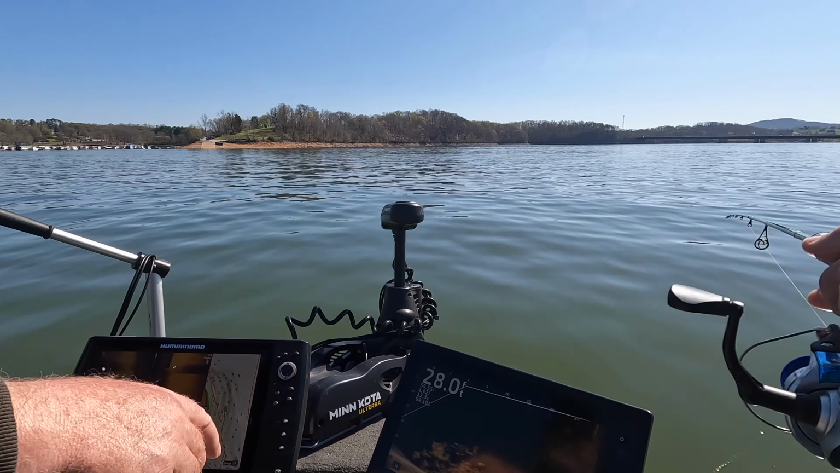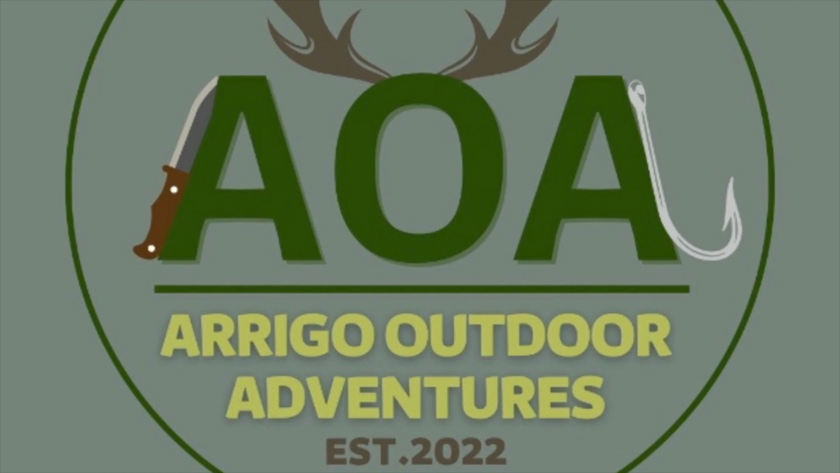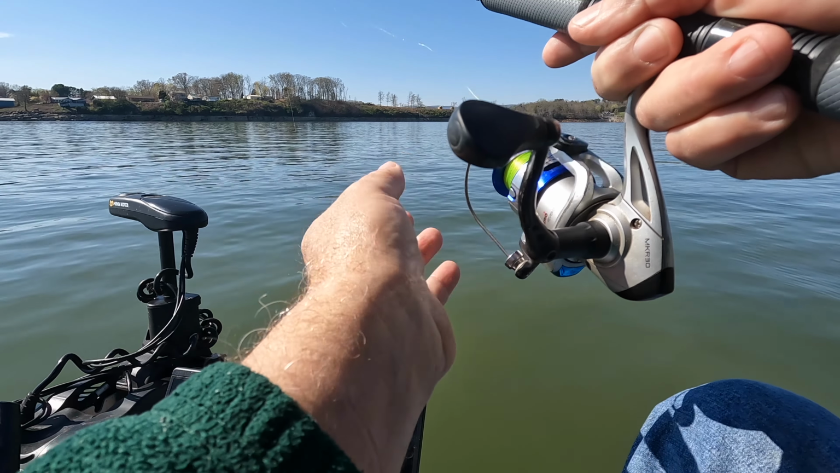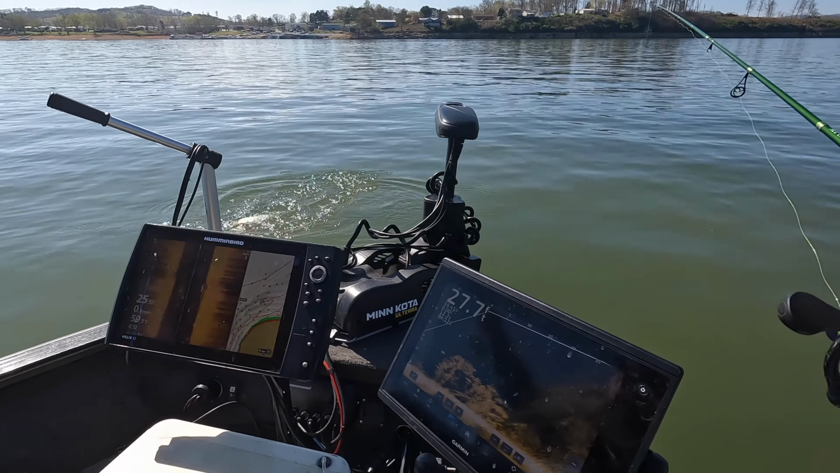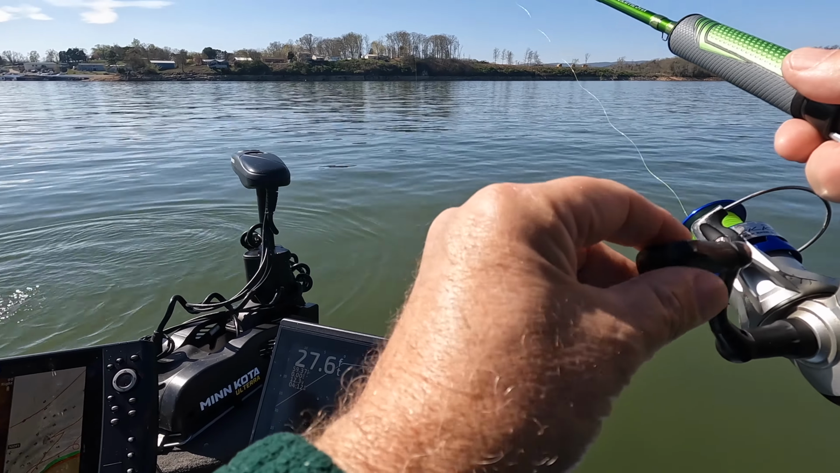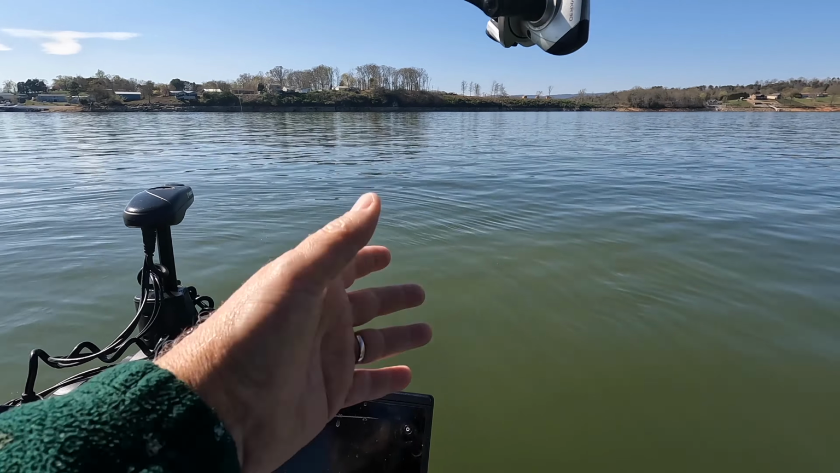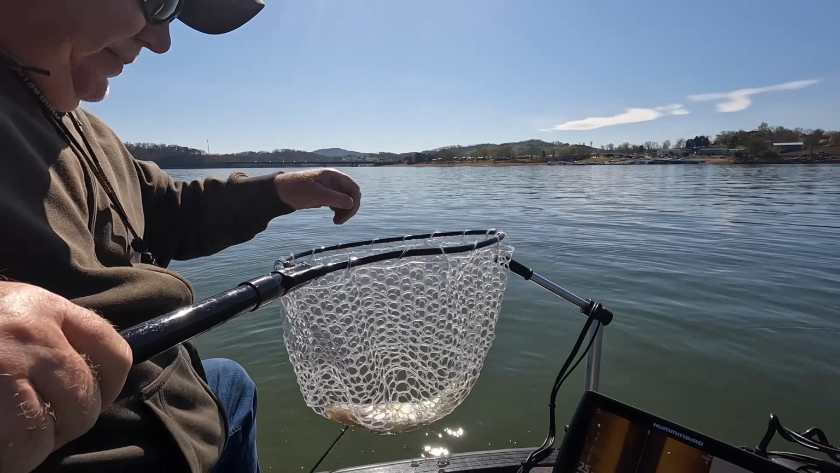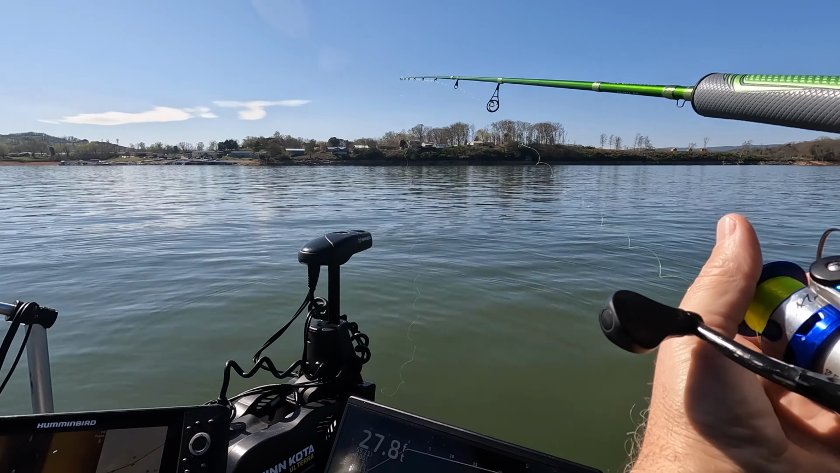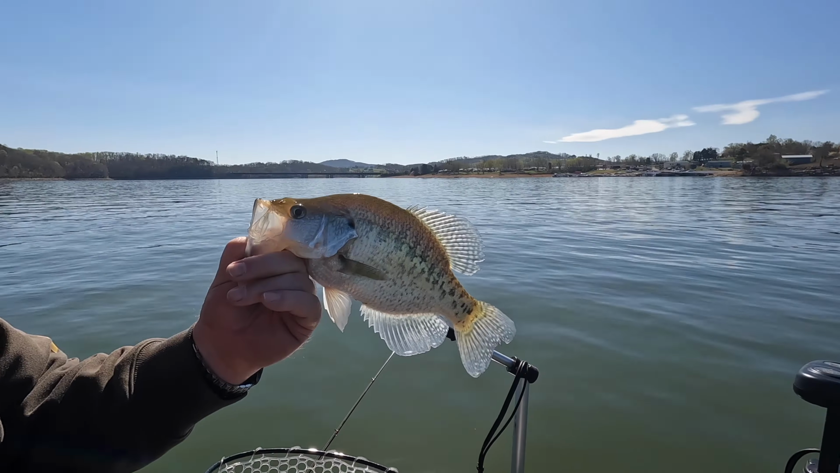There's crappie sitting on top. Oh my goodness. Oh, I missed him. Oh yeah, you got him. This is a nice one. Oh yeah, look at that. Look at that monster. Can you get it? Look at that, right off the bat. I didn't even see my bait. Look at there, buddy. That's a beauty. There's my bait going down finally. He inhaled that jig. That is a beauty.